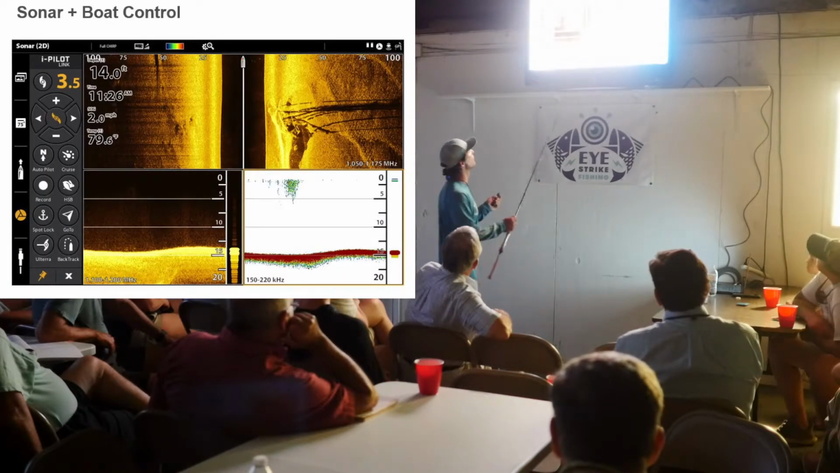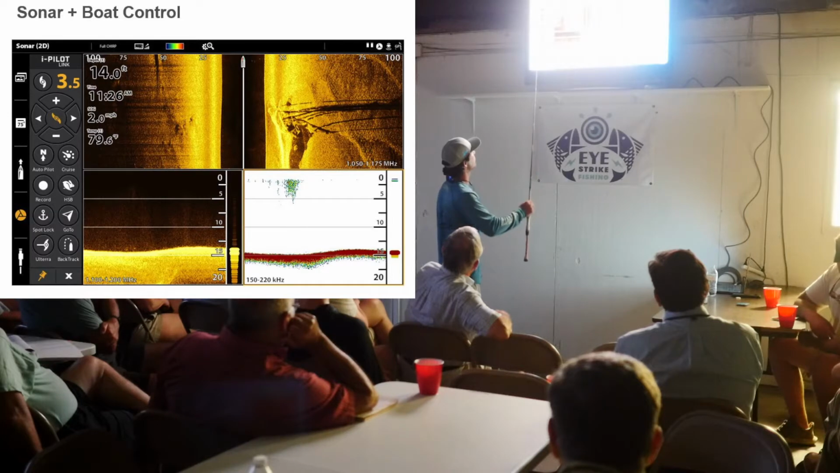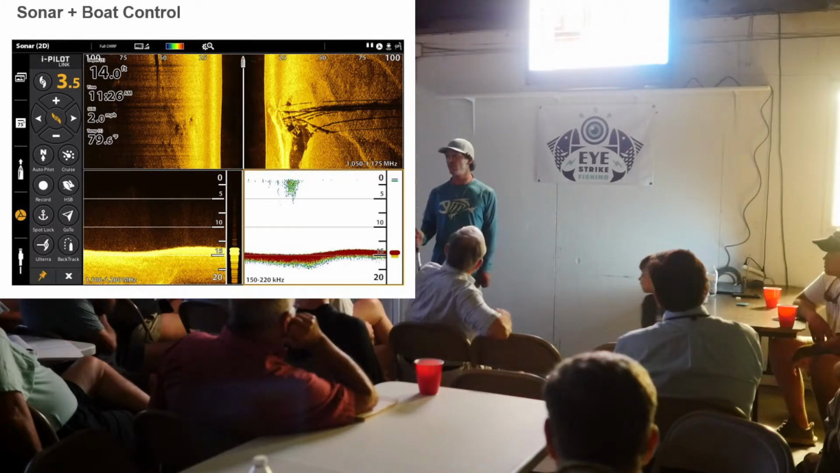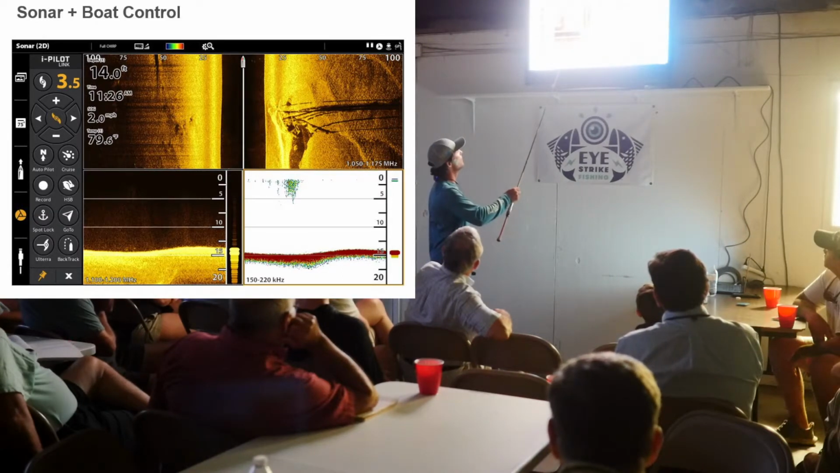And so here is what we were talking about. I wanted to show you guys how I'll run different settings. I have a larger screen, the 15-inch screen, so I've got my side imaging up on top. Everybody likes to do things a little bit differently.